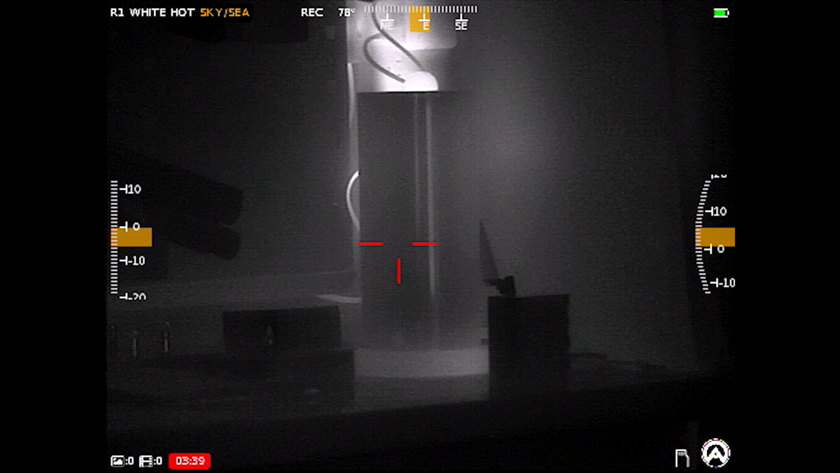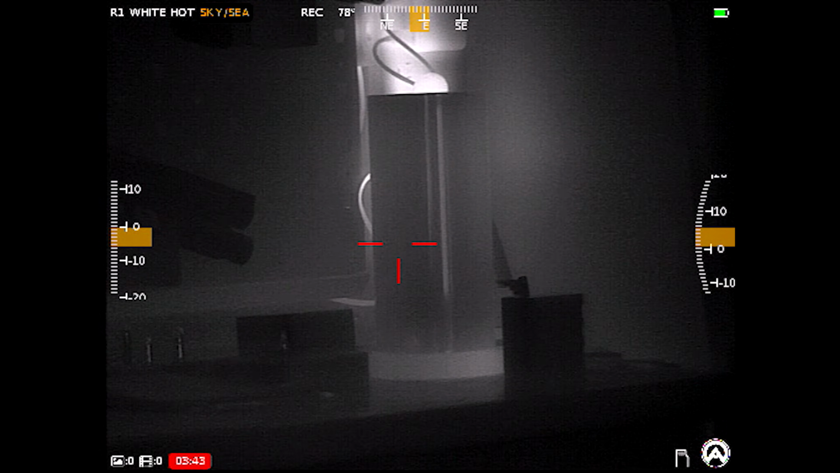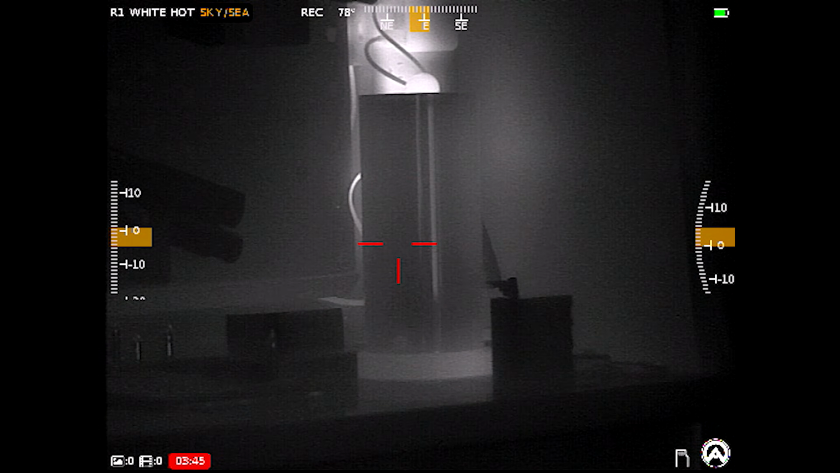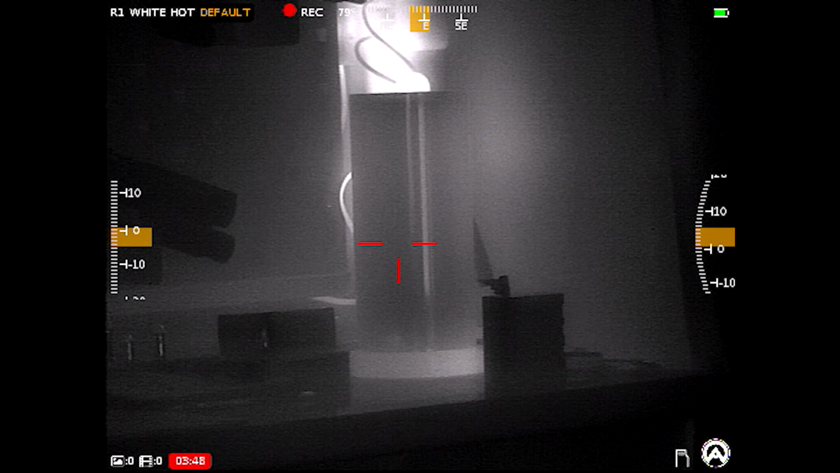Now, moving our way over to the right-hand turret, if I tap it once, it's going to perform a manual NUC function. The image looks pretty decent right now, so I don't know if you're going to be able to tell.